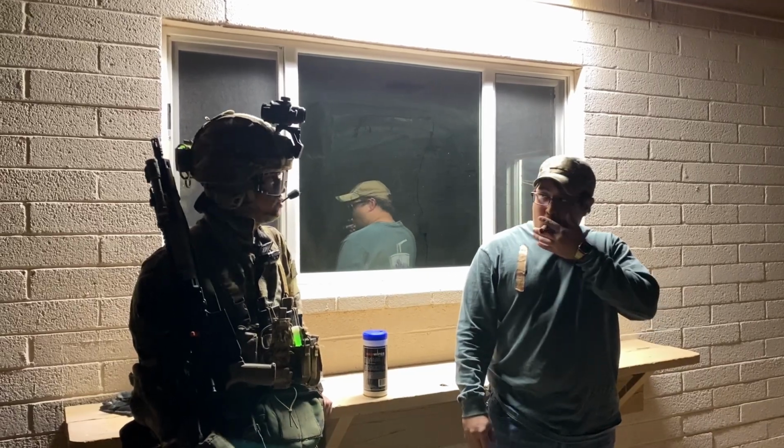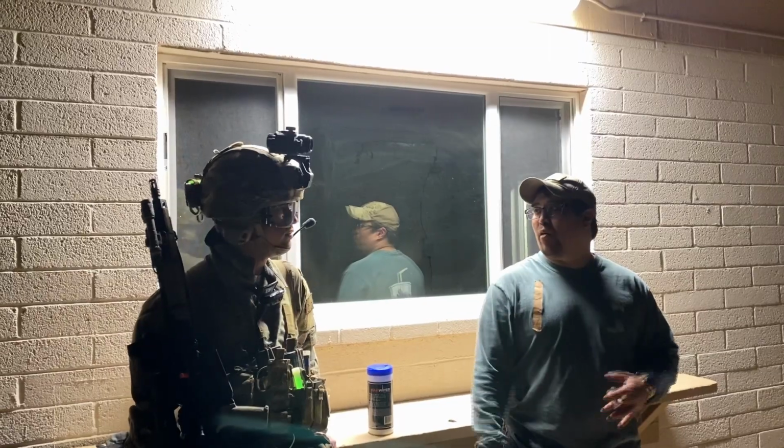So what sort of equipment did you run for this competition tonight? I ran an M2 block clone, not super direct, piece by piece, but it's got the full Picatinny length rail. That's a 13.7, and then I ran an HK-BP9 long, so a 5-inch barrel, all that kind of fun stuff.